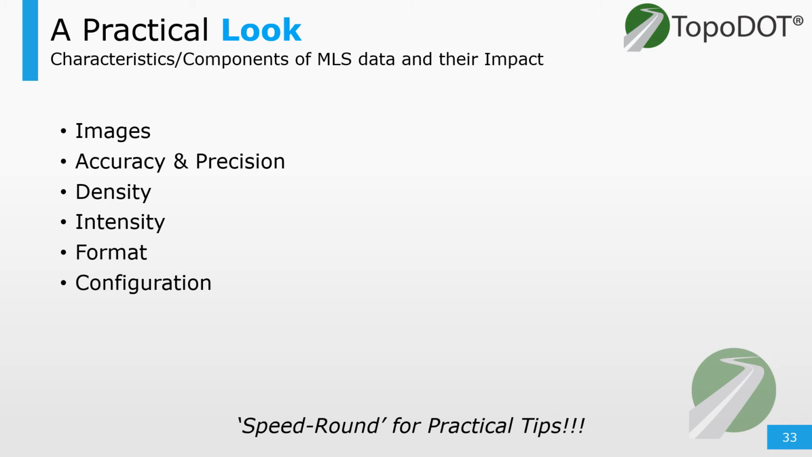Now it's time for the speed round for practical tips. What if I don't collect photos? What if I collect only one pass of data? What if I go with a fuzzy scanner or a budget-friendly scanner? And how will all of this affect what I'm trying to do with the data? So in this section, I'd like to help answer some of those questions and how they impact extraction productivity. And I'll state extraction productivity as the ease and speed and quality of the work by the end user.